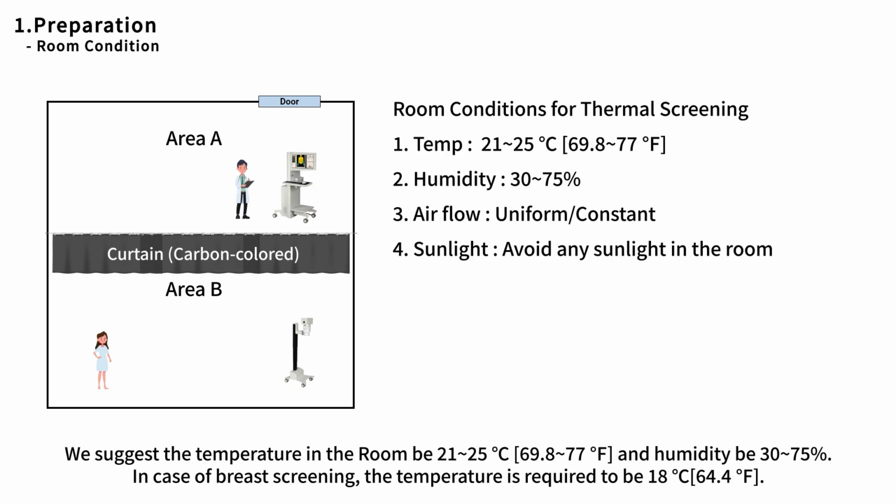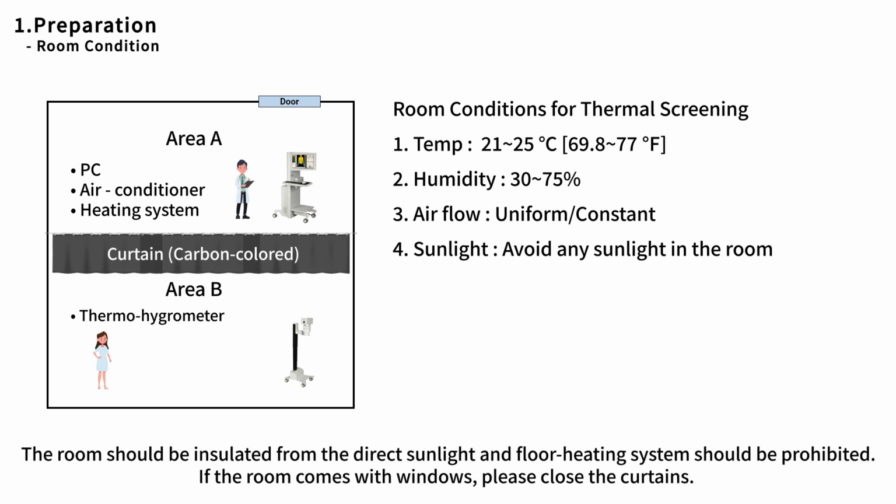We suggest the temperature in the room should be 21 to 25 degrees, and humidity should be 30 to 75%. In case of breast screening, the temperature is required to be 18 degrees. The room should be insulated from direct sunlight and floor heating systems should be prohibited. If the room comes with windows, please close the curtains.